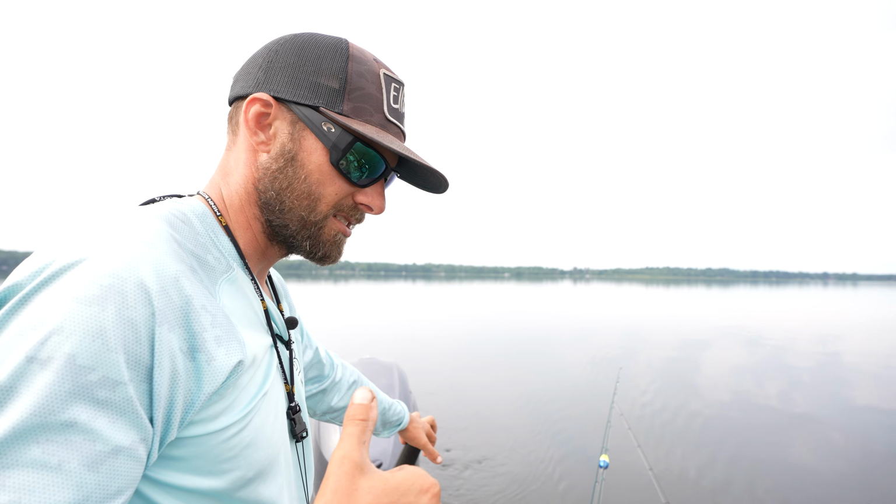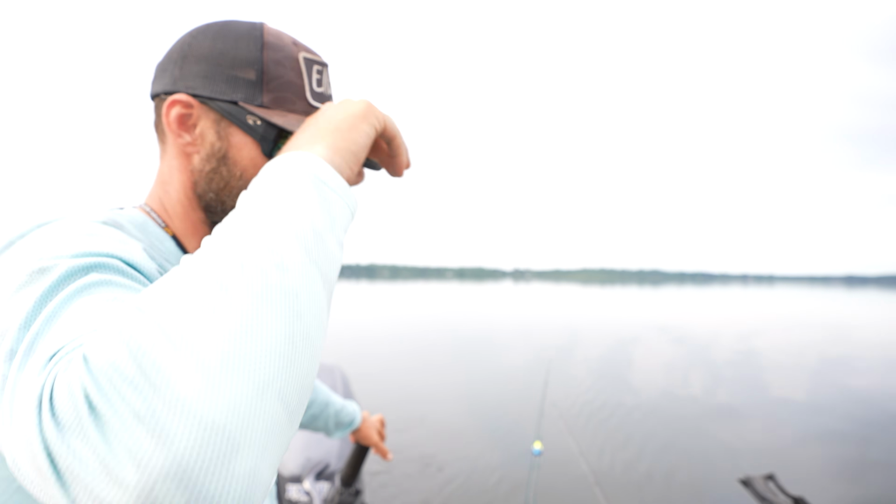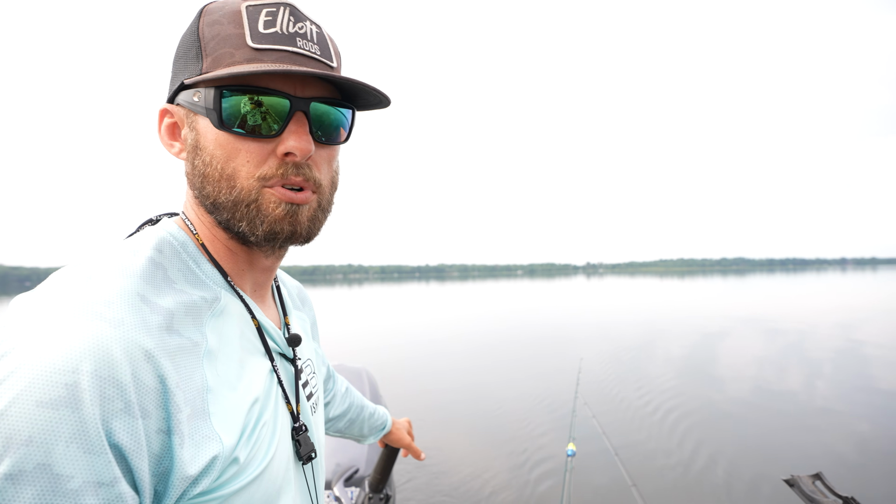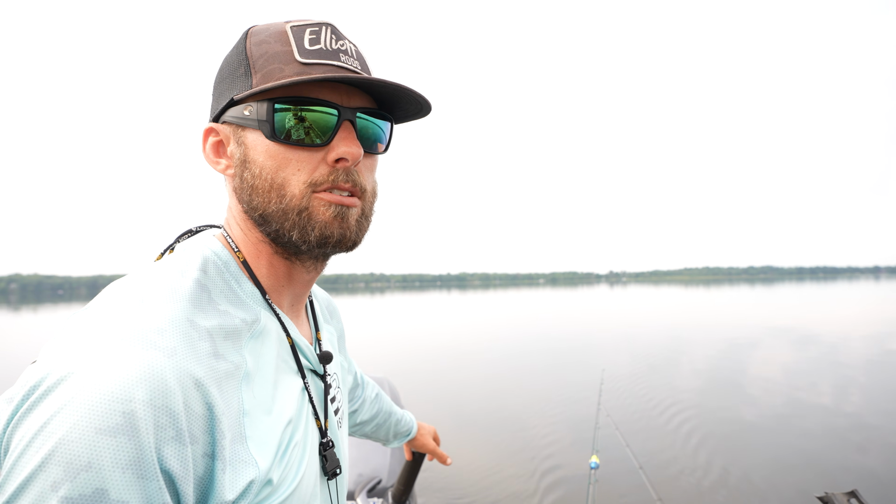So if you're in this kind of situation where you're running around some of these small lakes, try to set up some way where you can see the most amount at one time. That is kind of the whole key to using electronics.